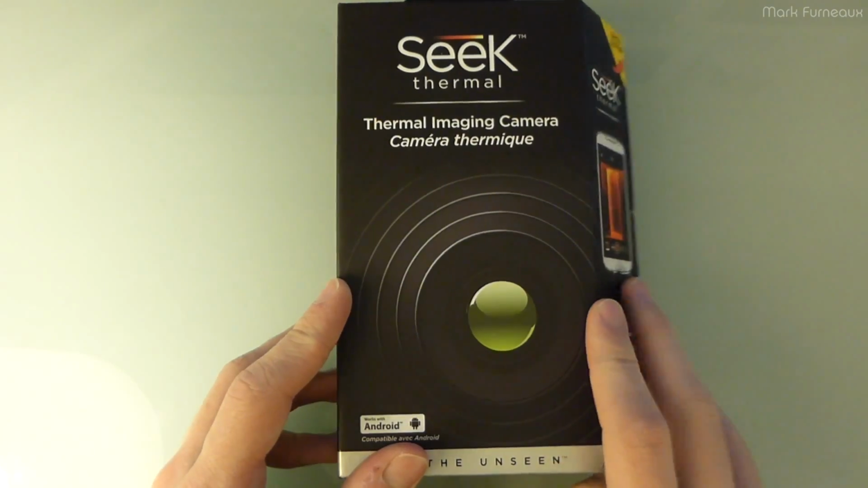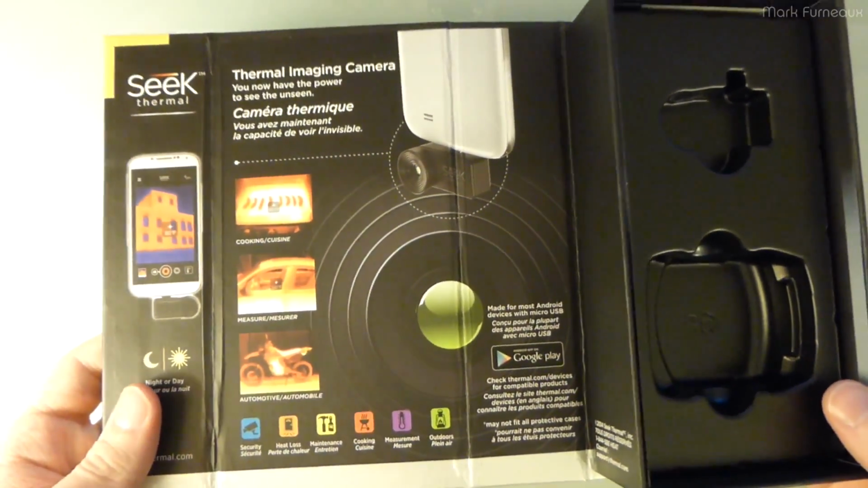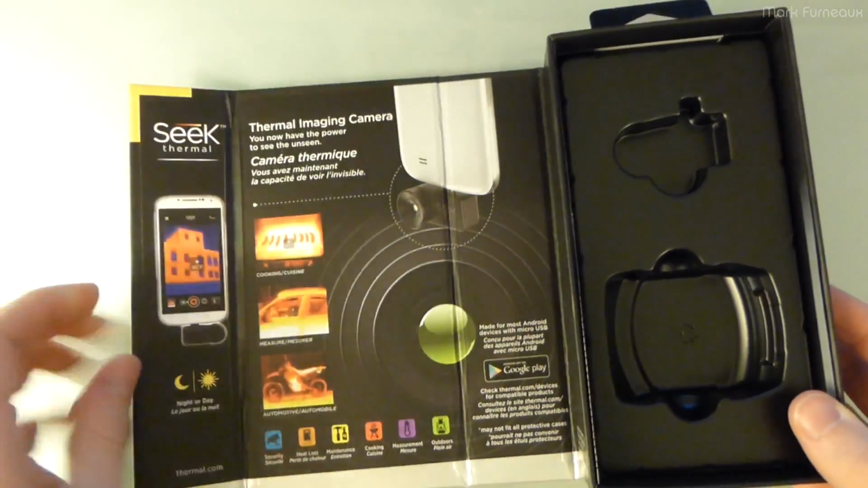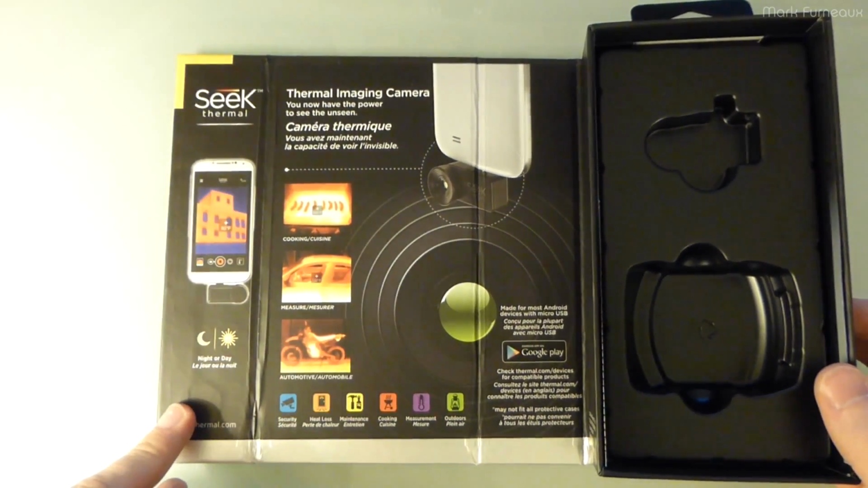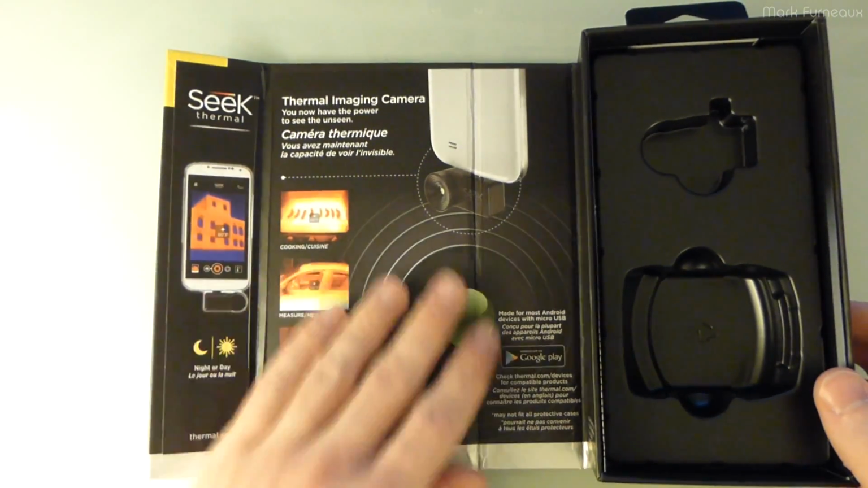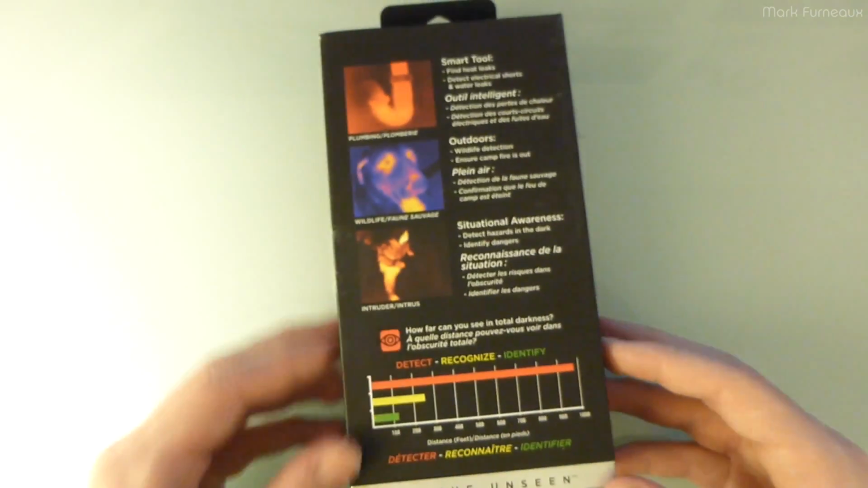and has been for about a year now. So, of course, I've taken it out of the packaging, but this is what you get. It's just a magnetic box. And they do make an iPhone version of this, but, well, I mean, it's pretty much the same thing, except it's got a lightning connector on it. And it's for the Apple fanboys. So, anyway, the box is kind of useless.